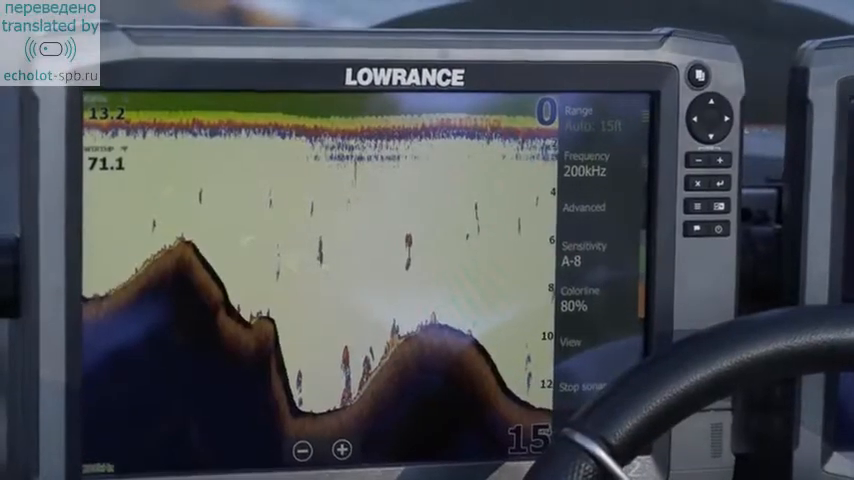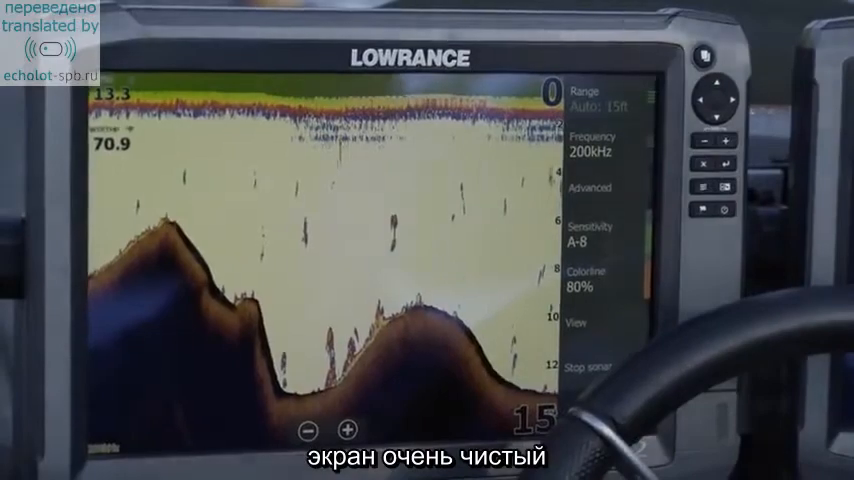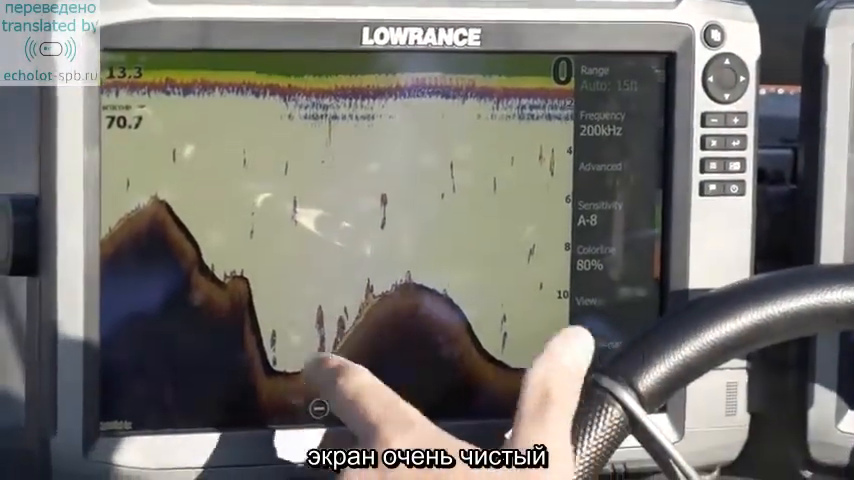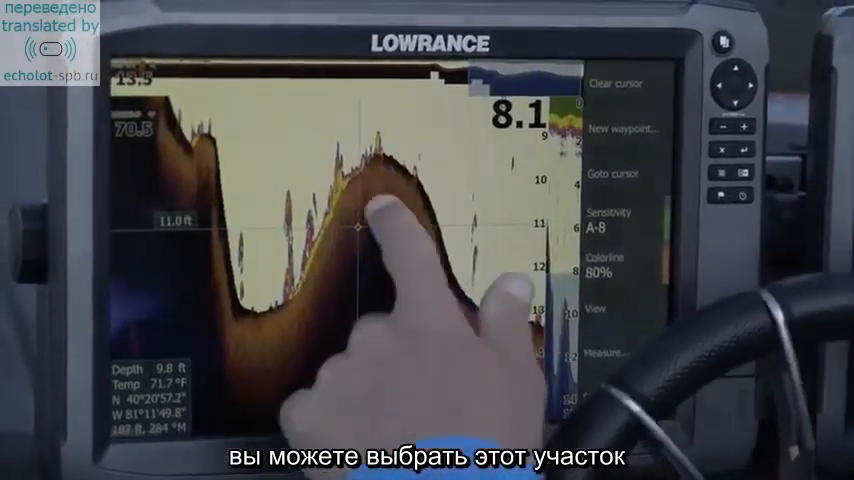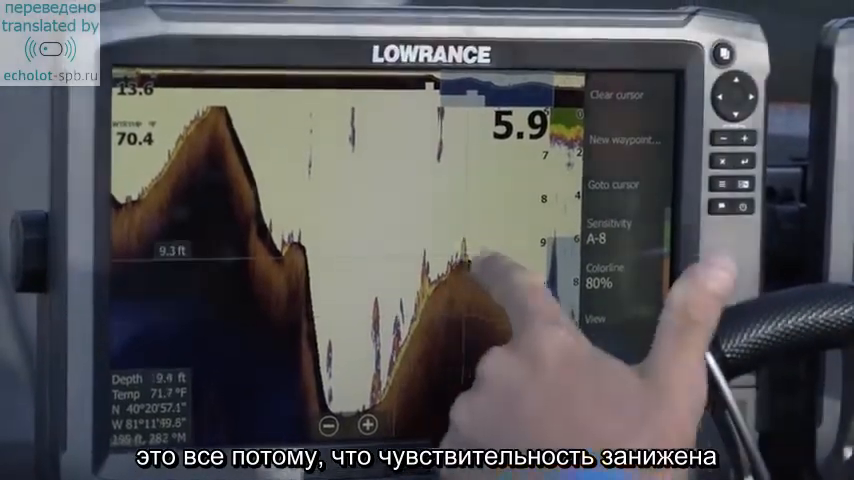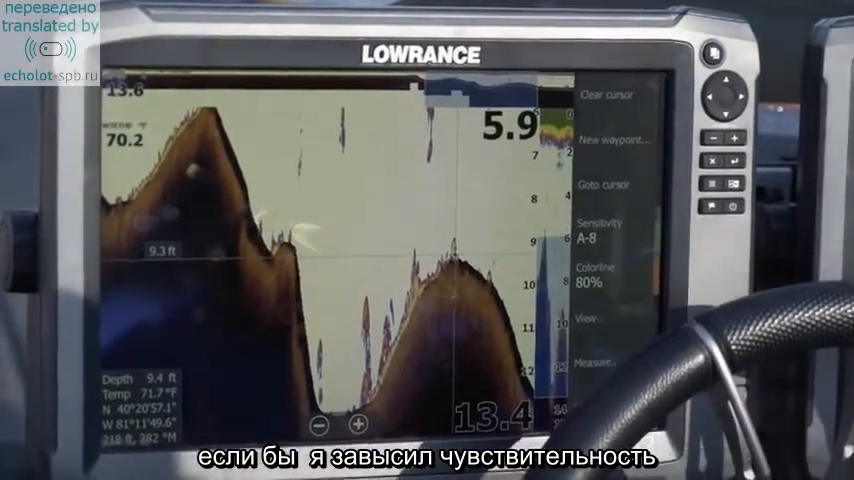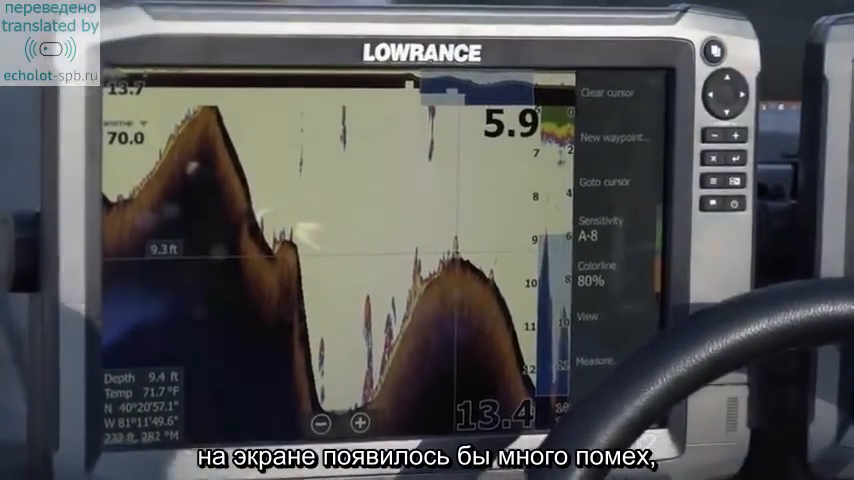So as you can see here, I just idled up over top of a roadbed, and there's not a whole lot of clutter on the screen. The screen's very clean, and you can actually see some fish that are up off the roadbed here. You can actually select that and zoom in. Because my sensitivity's turned down, I feel really good that the chances of that being a fish are really solid. If I have my sensitivity turned up way too high, you get a lot of different images that you're not quite sure what it is.